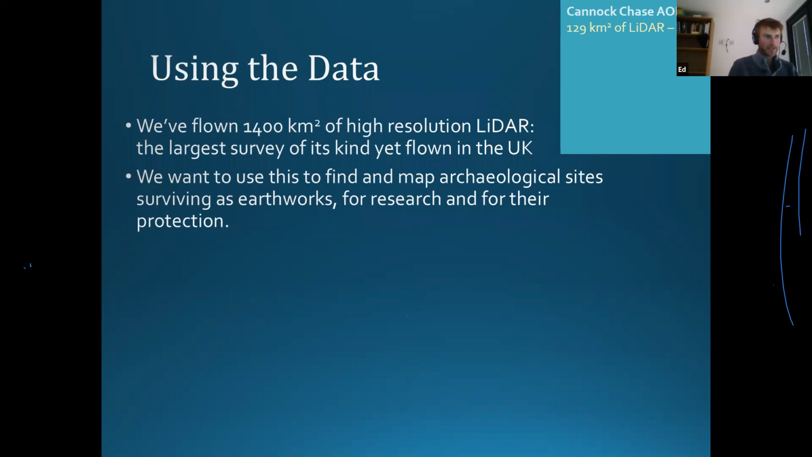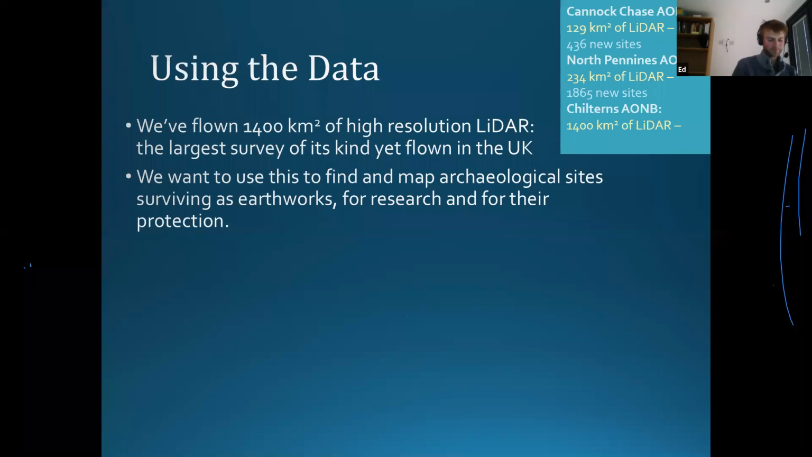We're not the first AONB to have done this. Cannock Chase AONB a few years ago flew 129 square kilometers of LiDAR, and in doing so, they discovered 436 new archaeological sites. North Pennines AONB a few years ago flew 234 square kilometers of LiDAR, and in doing so found 1,865 new archaeological sites. As I say, we've flown 1,400 square kilometers of even higher resolution LiDAR than they did. So how many sites are we going to find?